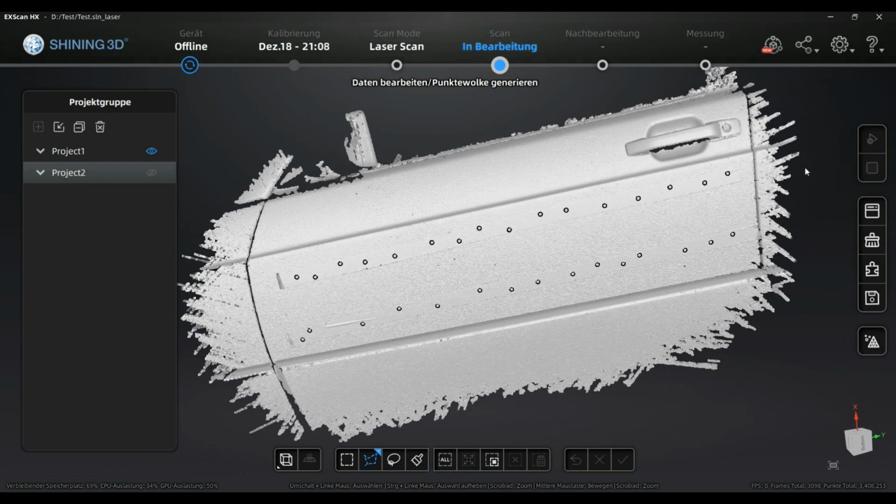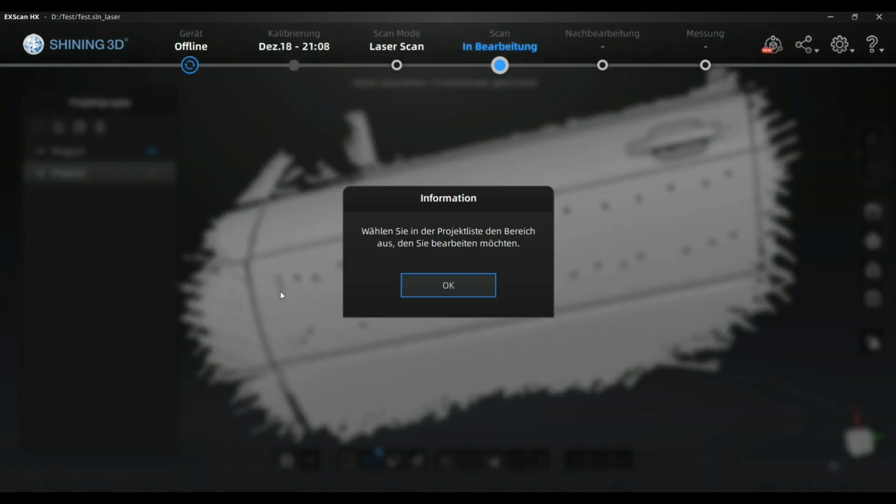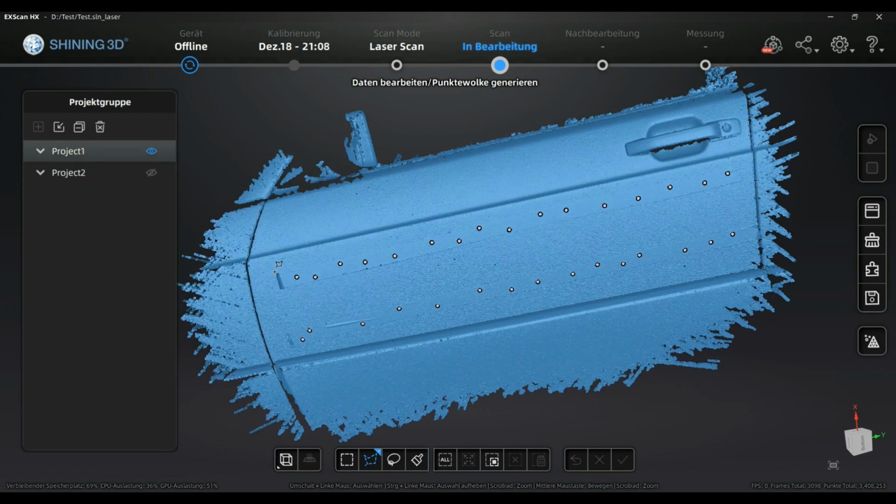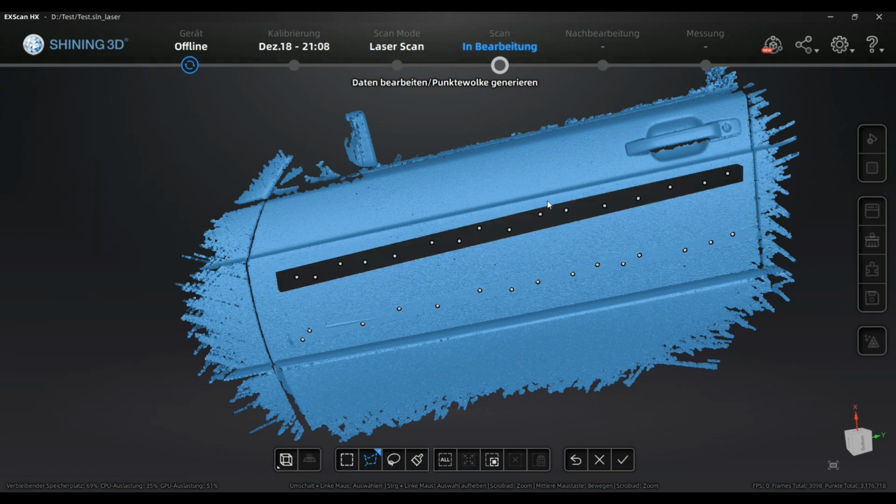So to get rid of that, the first thing that I will do is select, of course, the project that I want to work on. I will, with the polygon tool, cut out my stripes that I created, and same thing for the stripe below.